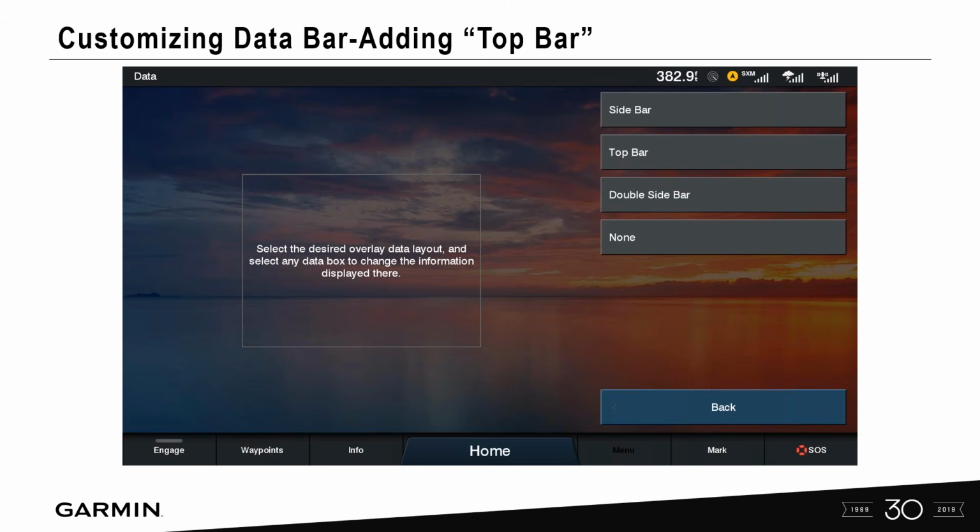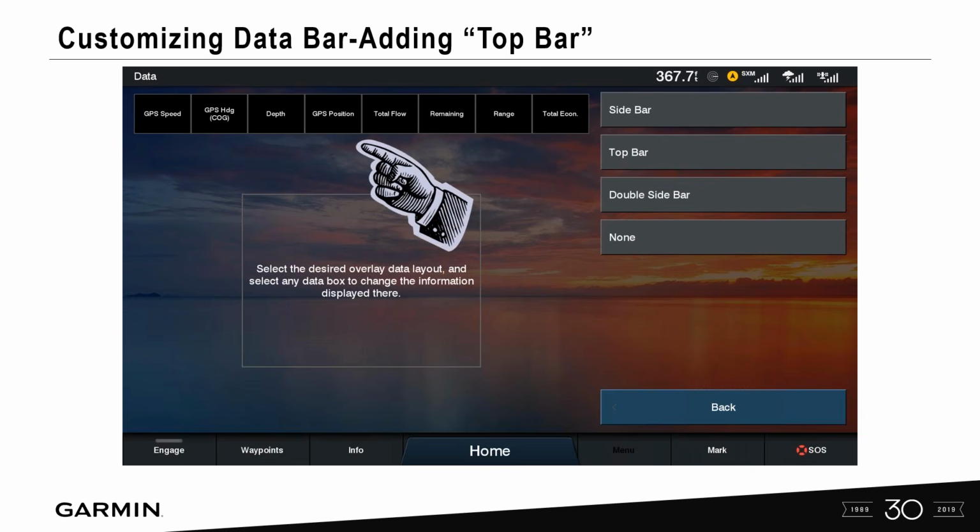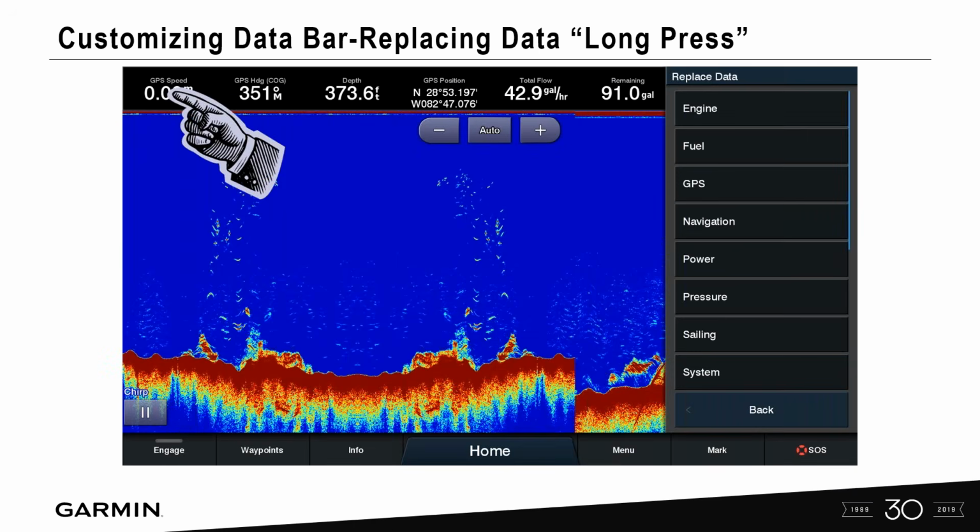This is just pertaining to our Sonar screen. So I can do a sidebar, which is normally what it's defaulted to. I can do a top bar, double side, or turn it off completely if I didn't want that. So in this instance here, let's go ahead and put in the top bar. And then let's go ahead and we're going to customize that top bar setting, okay? So what I can actually do is if I select back, I want to go ahead and replace that data. Maybe I don't want the GPS speed in there. Maybe I want to go ahead and add different information in there.